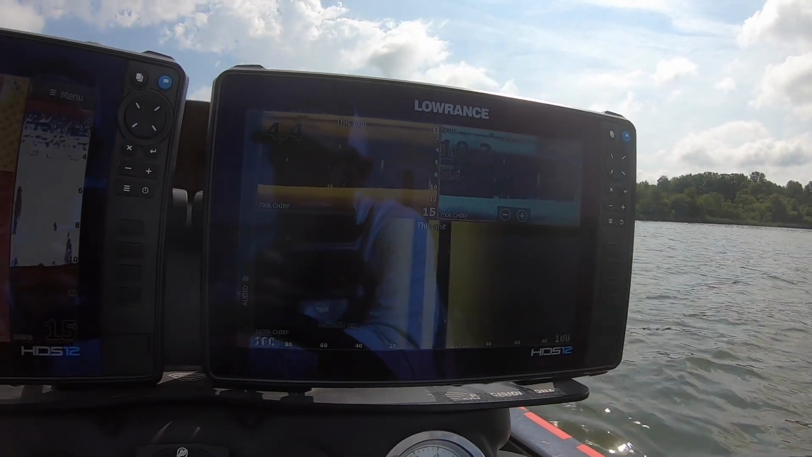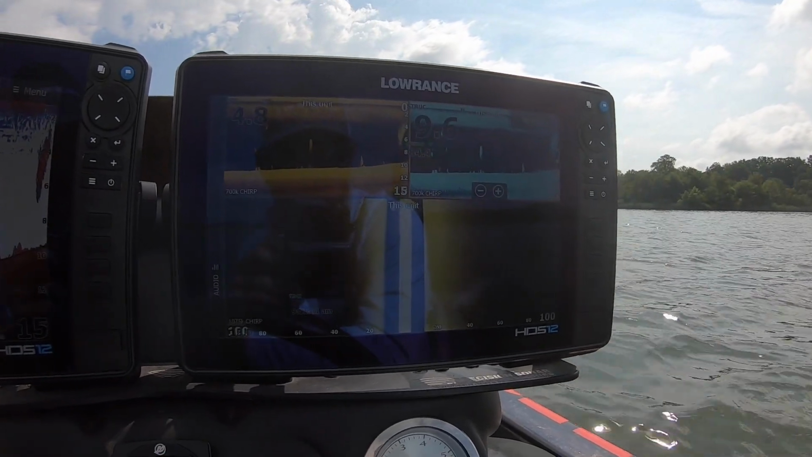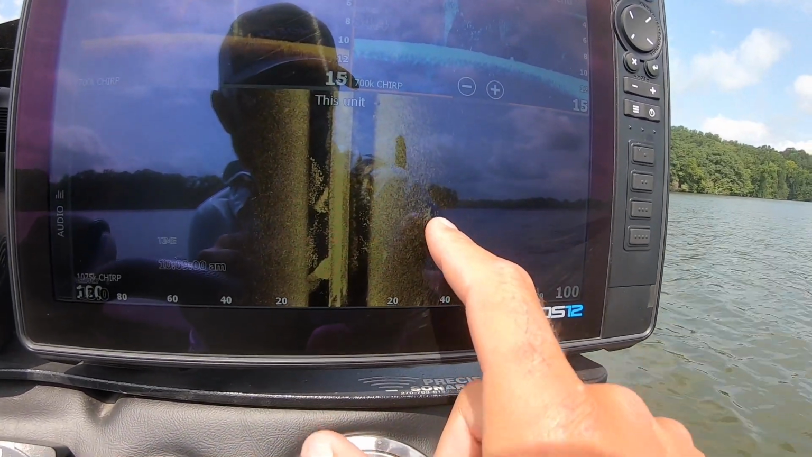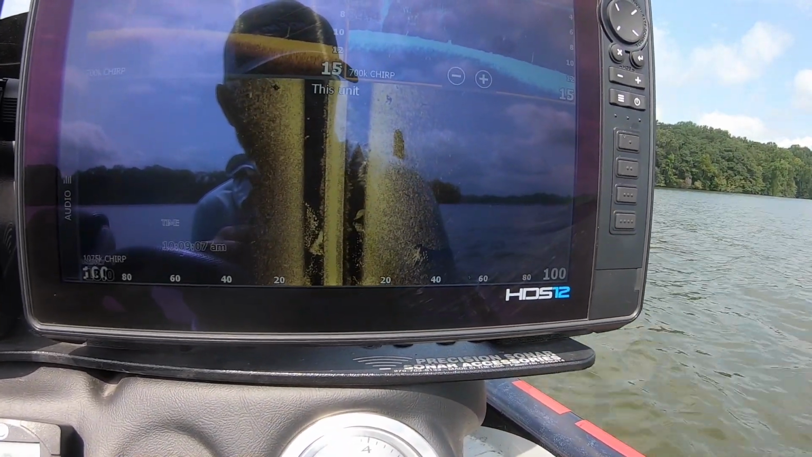So hope that helps you out a little bit. Let's idle around here, see what I can find. I'm gonna try to find a couple new spots, and we'll see what we can do. Y'all stay tuned. Show y'all what a brush pile looks like on side imaging. Right there's that stump that I had just found, that I was just fishing and caught those few fish out of. You can see it right there to the right, about 35-40 feet out.